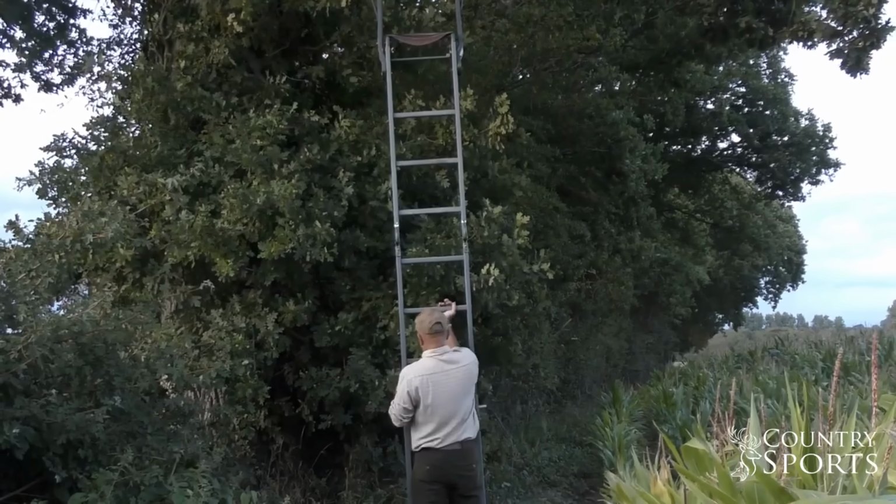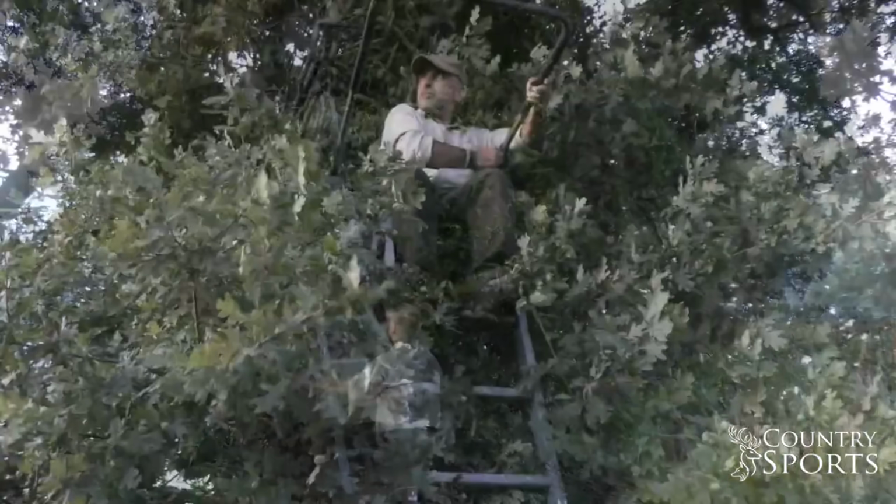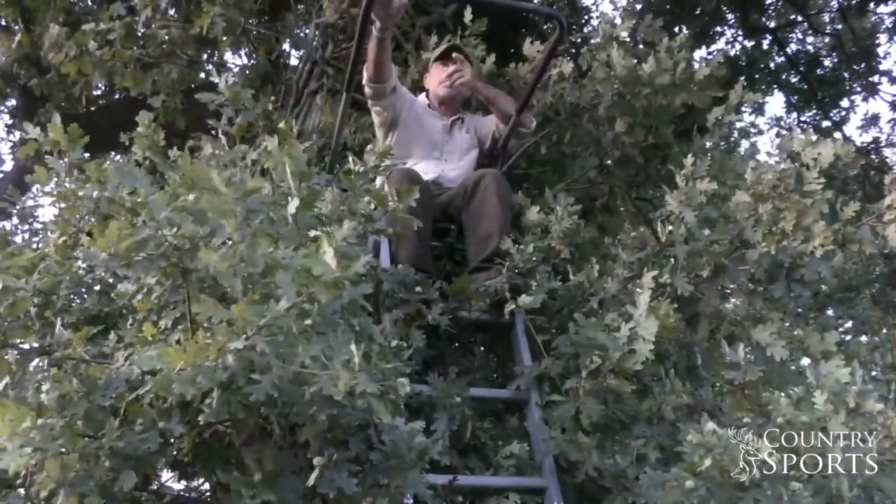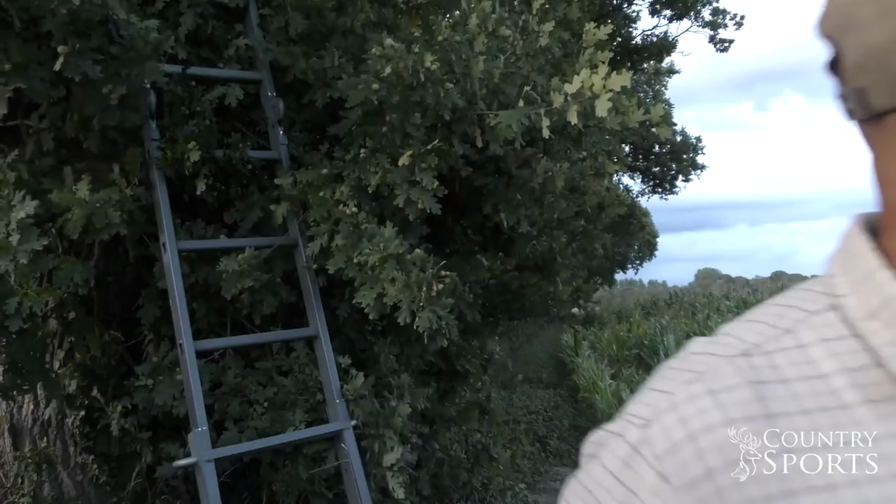Now I generally leave foxes alone this time of year unless they're actually causing a problem, but the farmer's wife has asked me to come up and remove these foxes because just the other side of the driveway, less than 100 metres away, there's a cottage with chickens. Well, that's the high seat in place. I'll go and get the rifle and get set up.